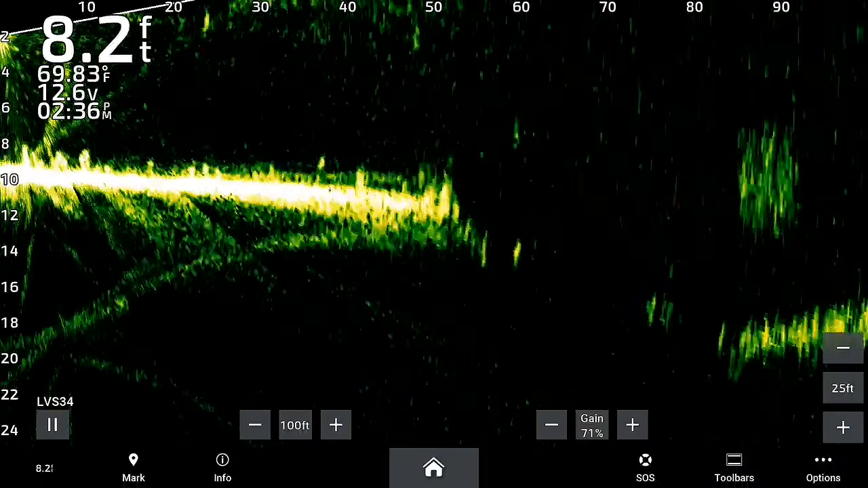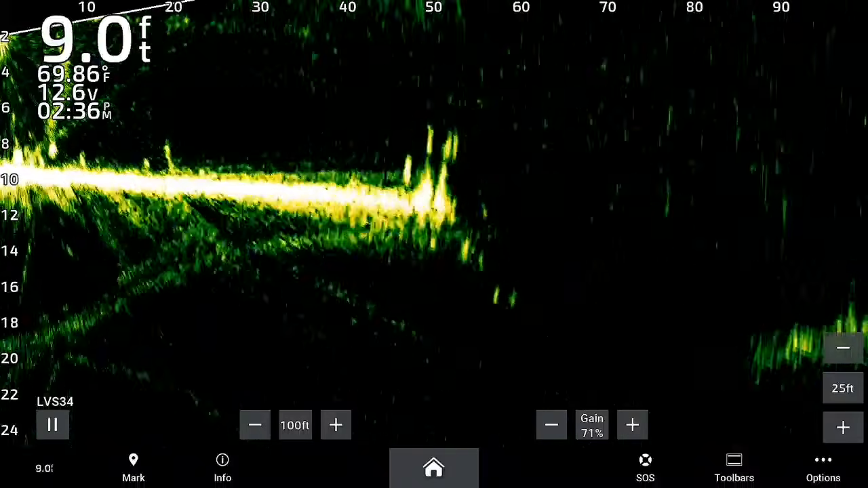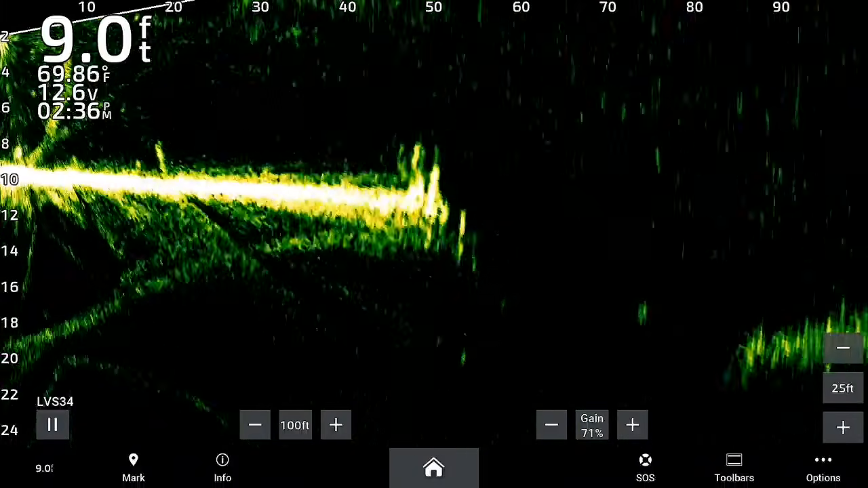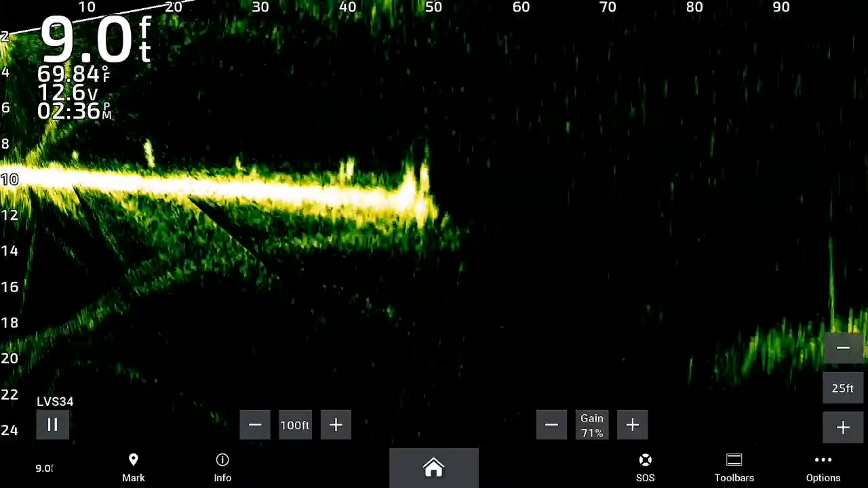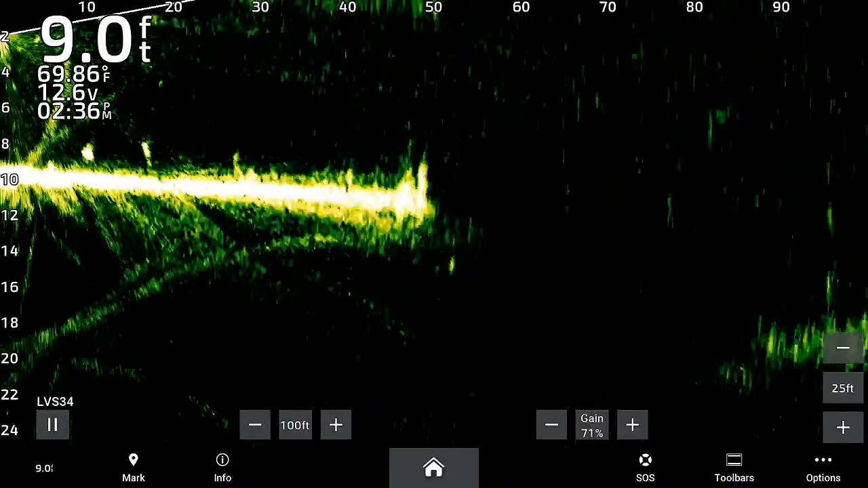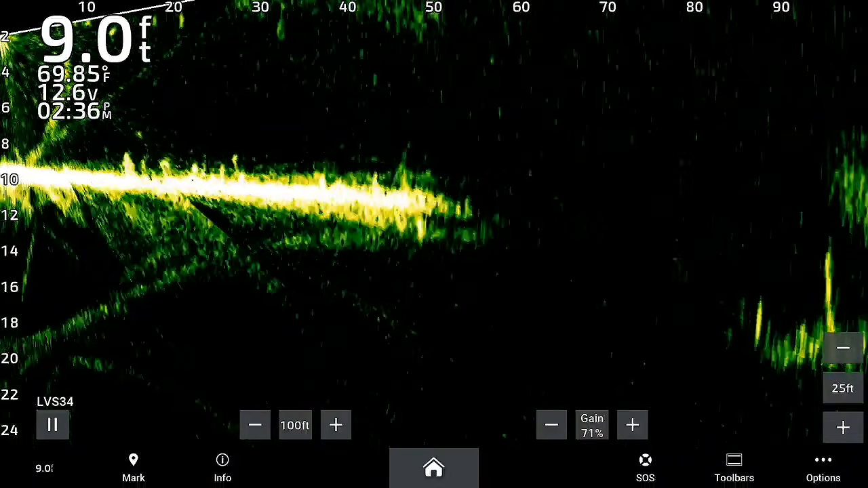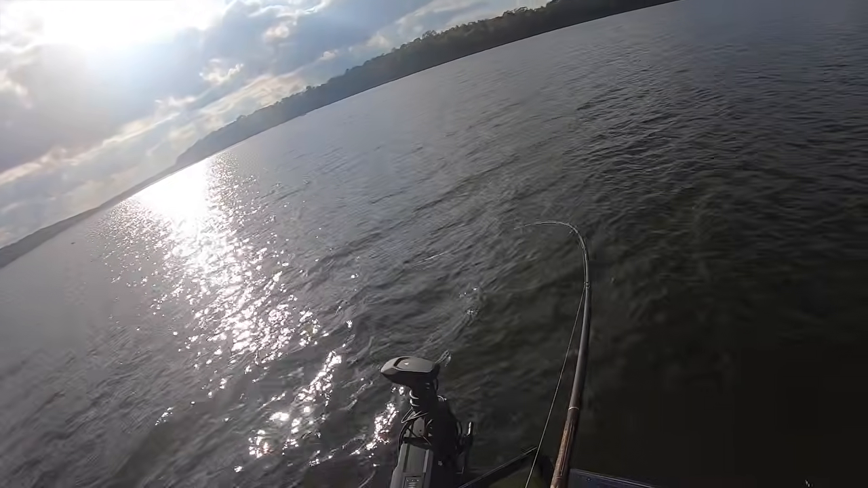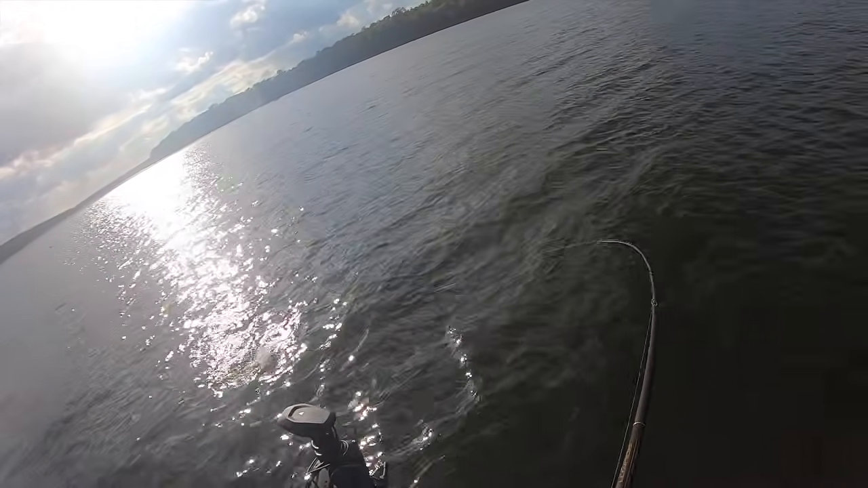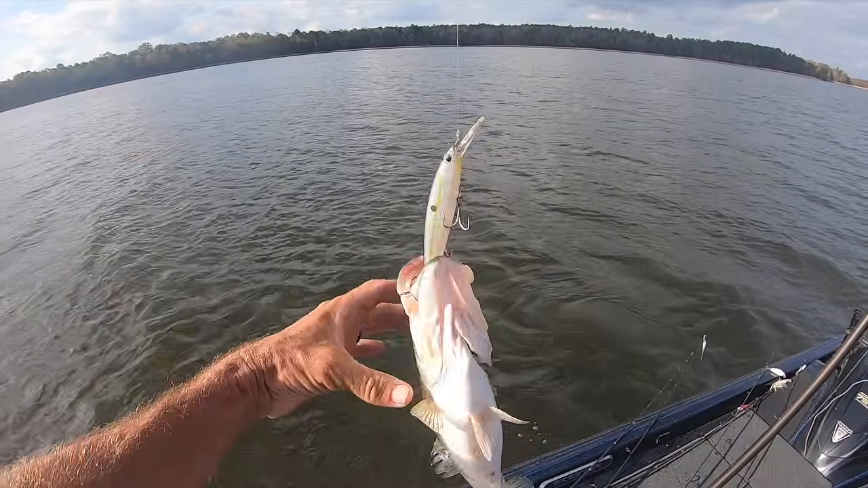It's down there. Oh, I got him. All right. I was wondering when I was going to catch that one. Followed it forever. That's when you know, man. When they follow it and still eat it, it's moving right.